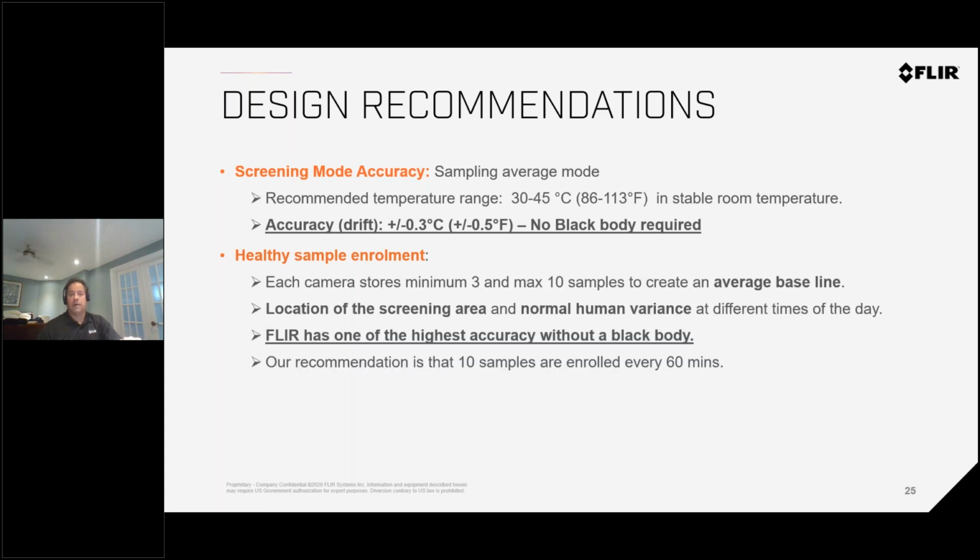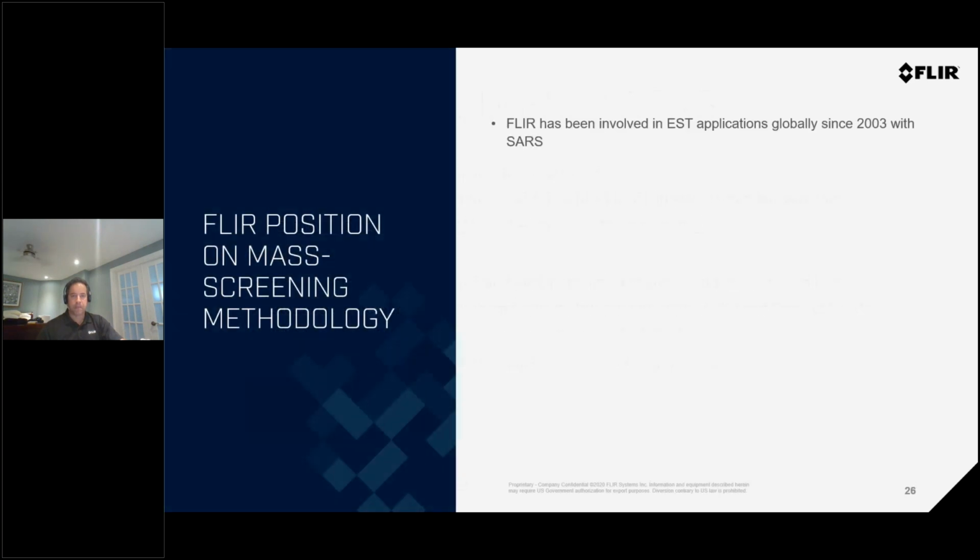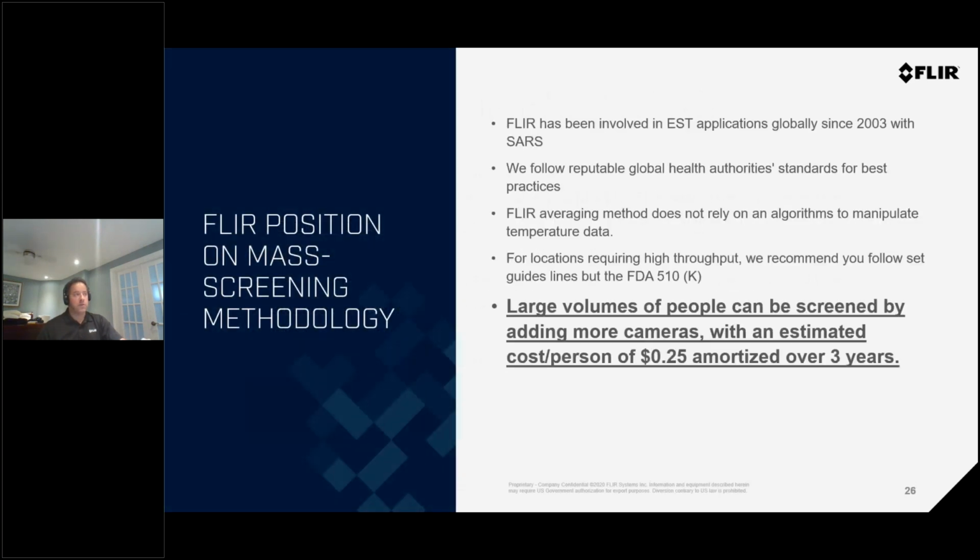Each camera you can create samples, and some cameras will give you a note to say sample every 60 minutes. Some of them can be operated for over hours as well. We did an investigation. We saw your amortization for the cost of system. It's about 25 cents a person you're going to be calculating. So for the investment that you're putting into these systems, you will recoup the cost very fast by amortizing on the camera.